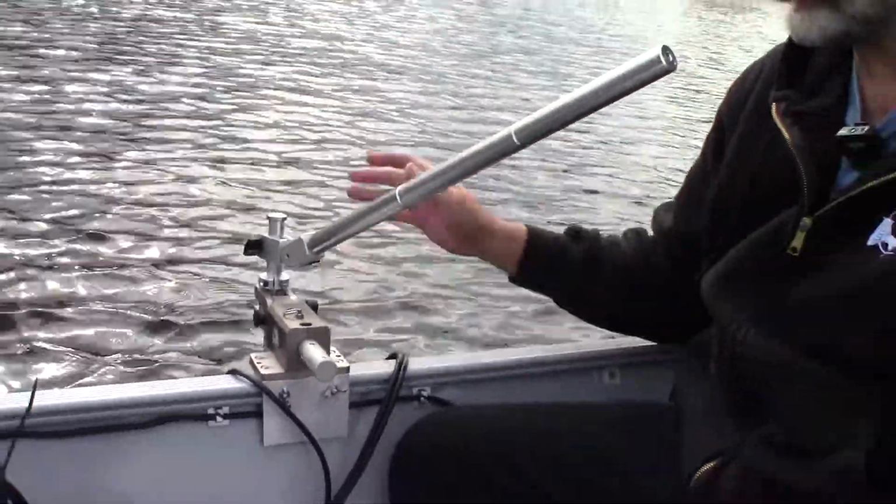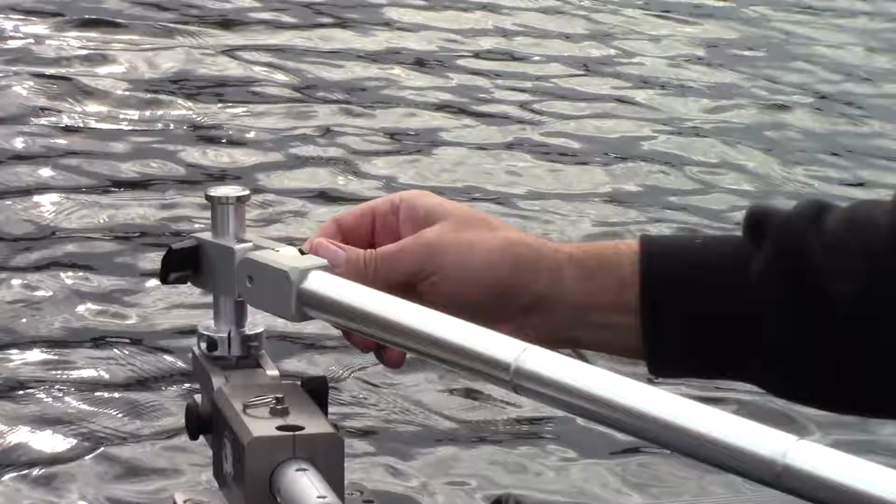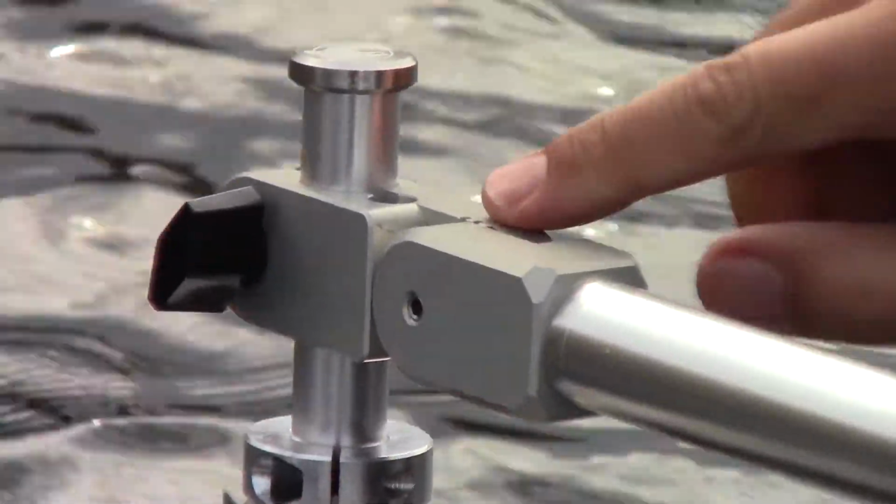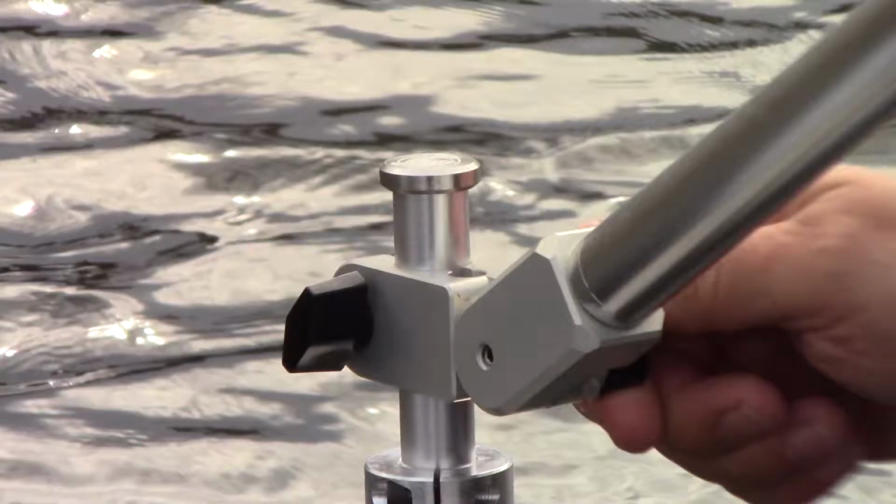Another cool feature I wanted to show you guys here is our new extended handle. We have a fixed shorter handle, but if you're further away from the Livescope, there's a ratcheting pattern in here, so you can lock the handle in at different angles, whatever you like.